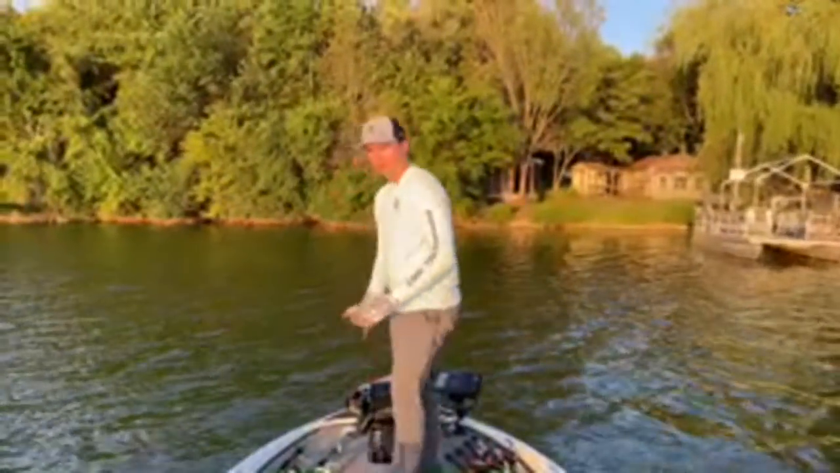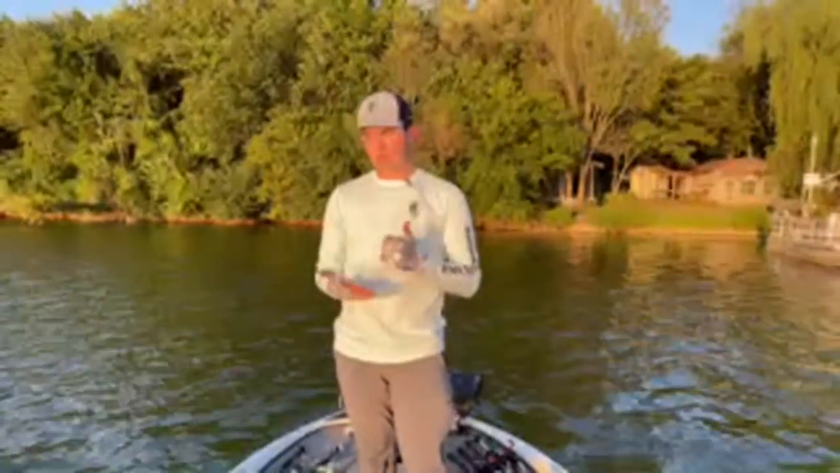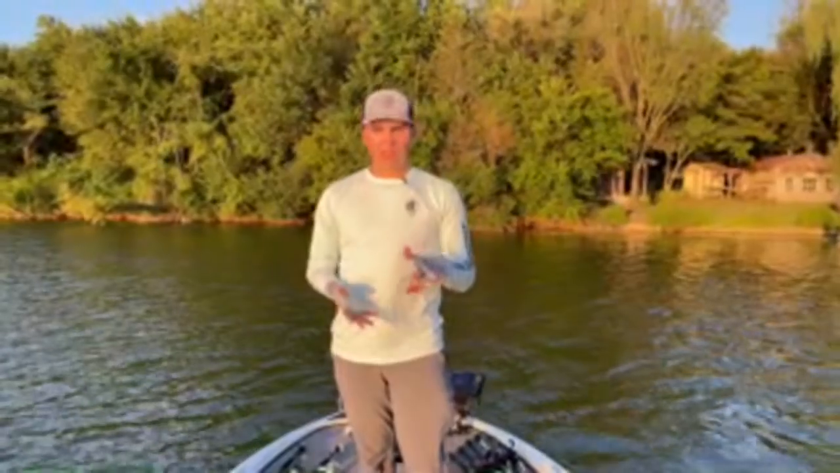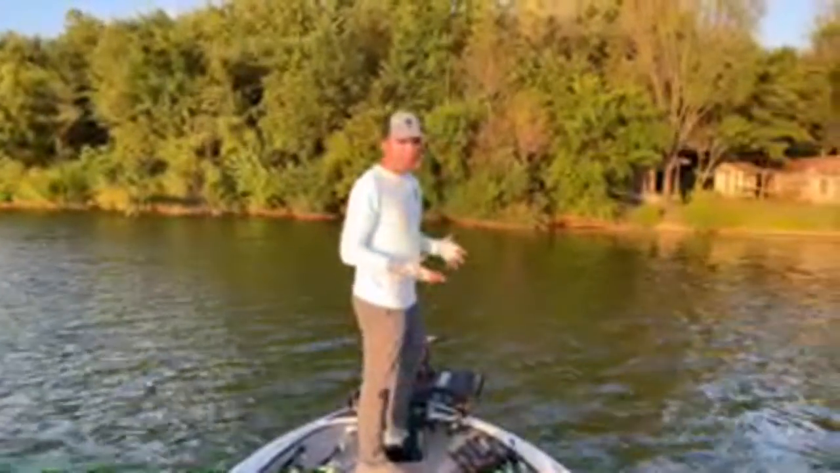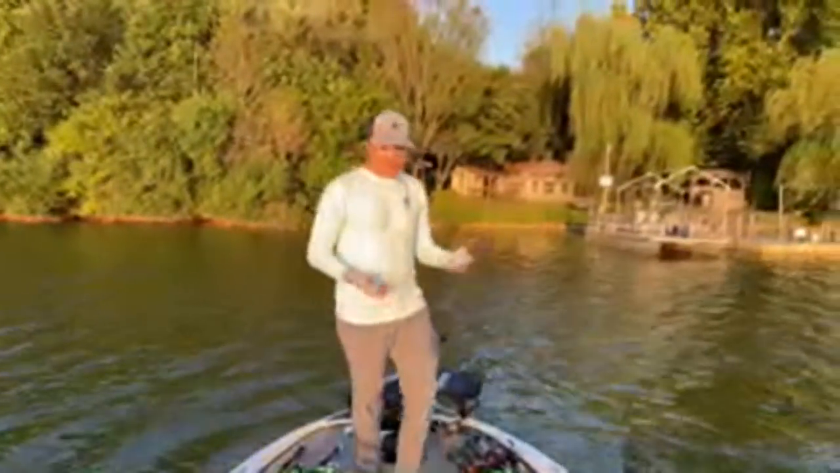Now, if I'm throwing a frog, a buzz bait, something up shallow, yes, I'm going straight braided line. But I never do braided line to fluoro on a bait caster. I know some guys even do that for flipping, and they're flipping grass. We don't have a lot of grass to flip around here, so I don't really do that. I don't do a lot of shallow water fishing in general, so I just prefer straight fluorocarbon.